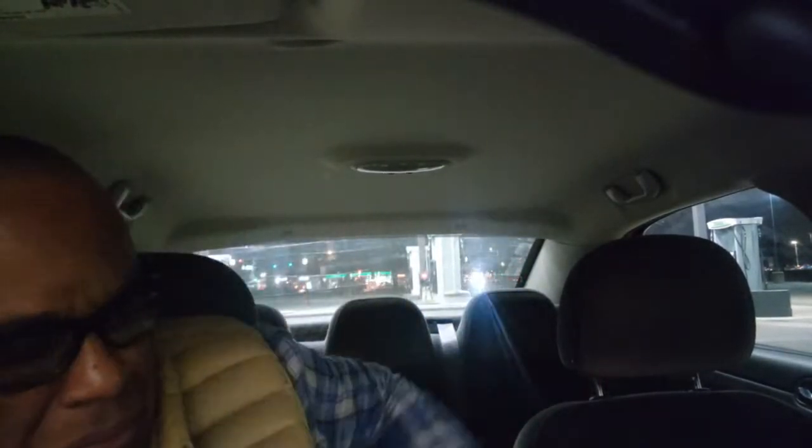So having good speed control is vital. I had good speed control. I was able to check my blind spots. We were with most of the traffic. We did not have to stop a lot. So speed control is really vital.